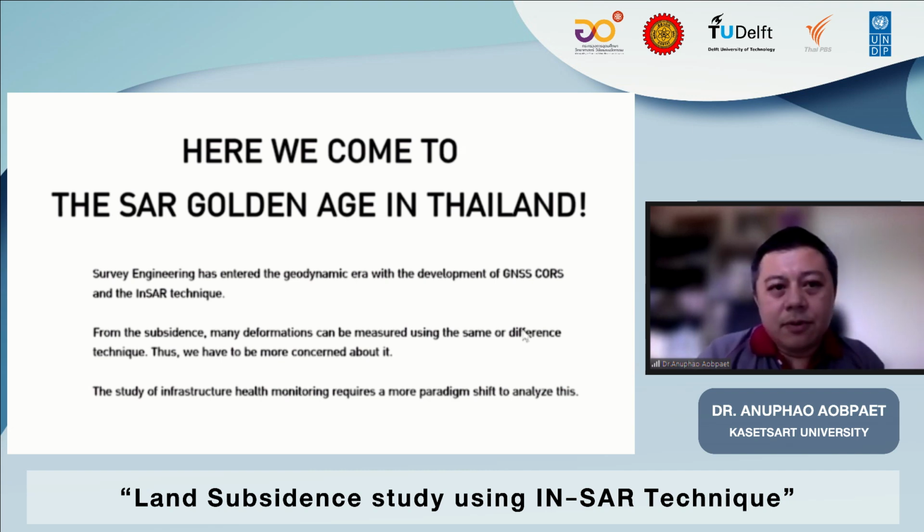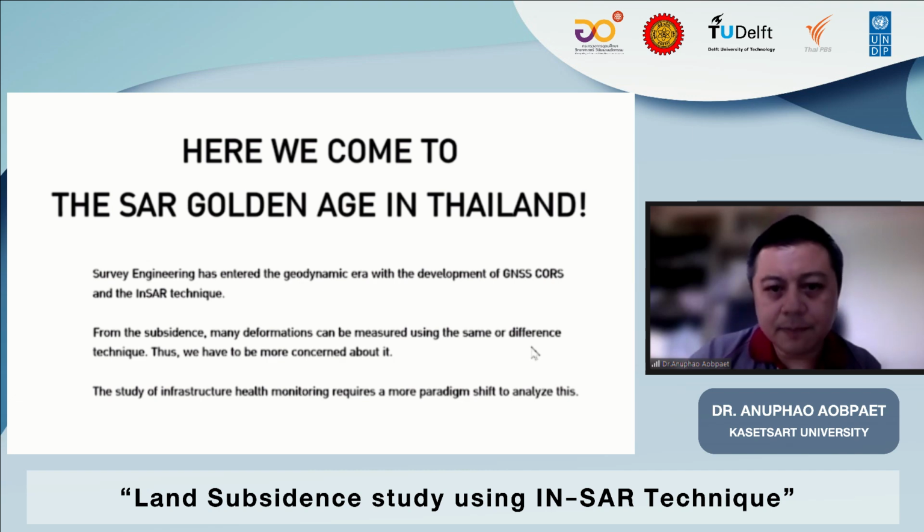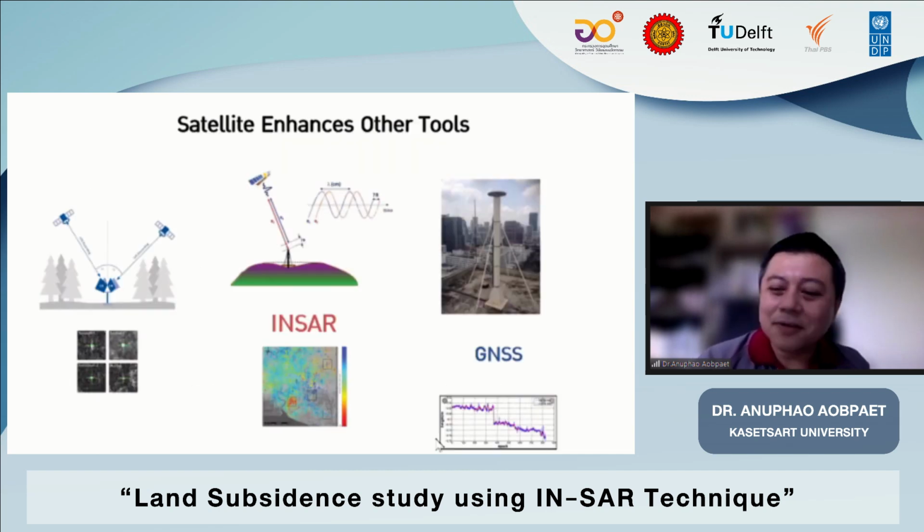So here we come to the SAR golden age in Thailand. Survey engineering has entered the geodynamic era with the development of GNSS CORS stations and the InSAR technique. So from subsidence, many deformations can be measured using different techniques. We have to be more concerned about it, and the study of infrastructure health monitoring requires a paradigm shift to analyze this. It's still difficult, I know that, but we have to start now.